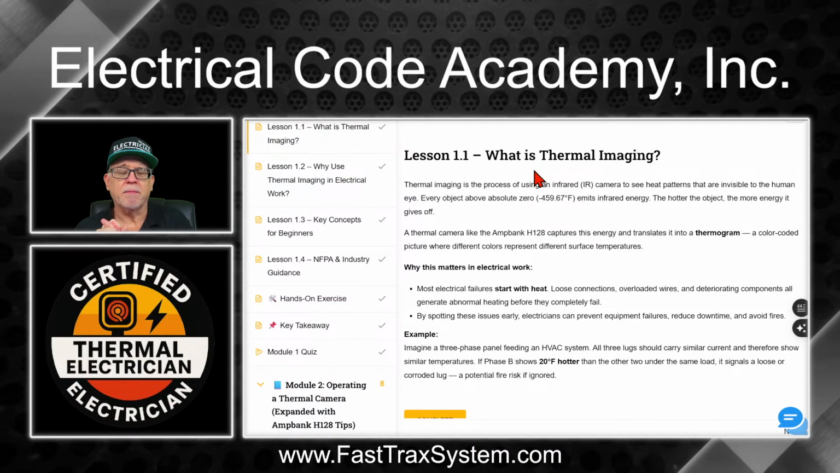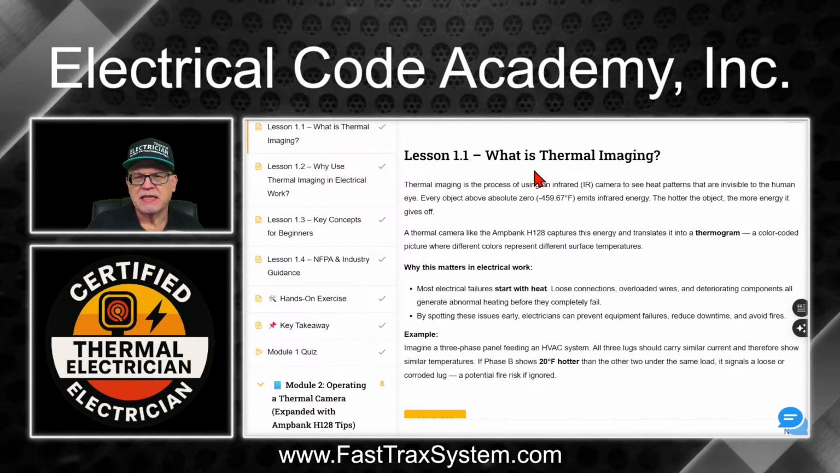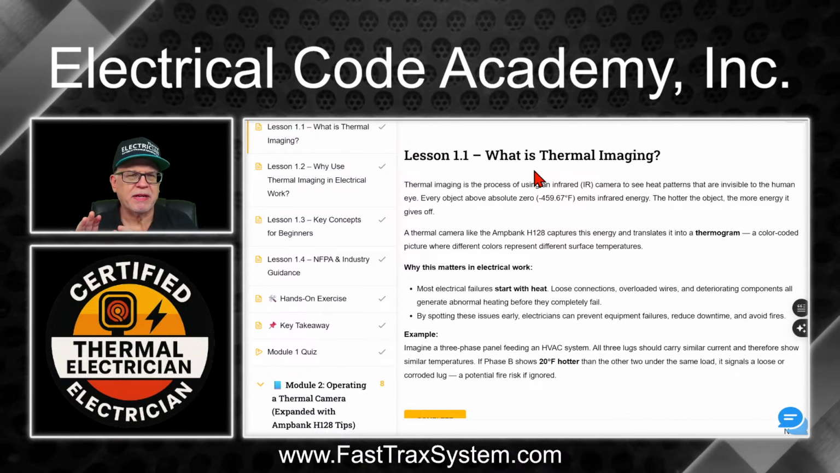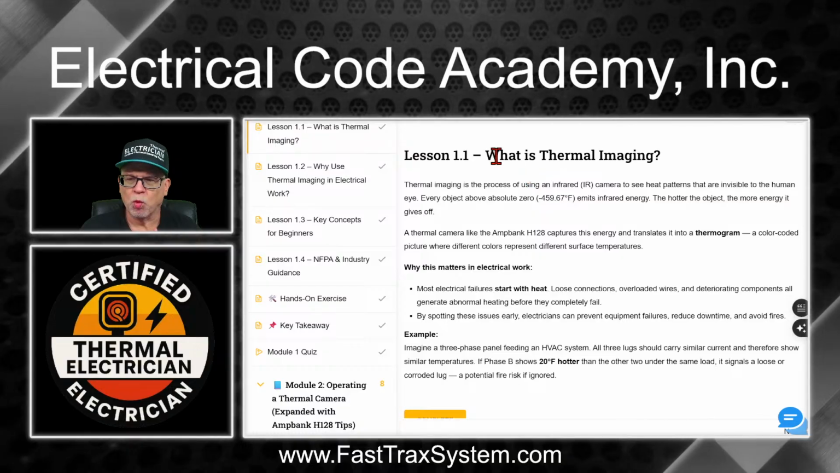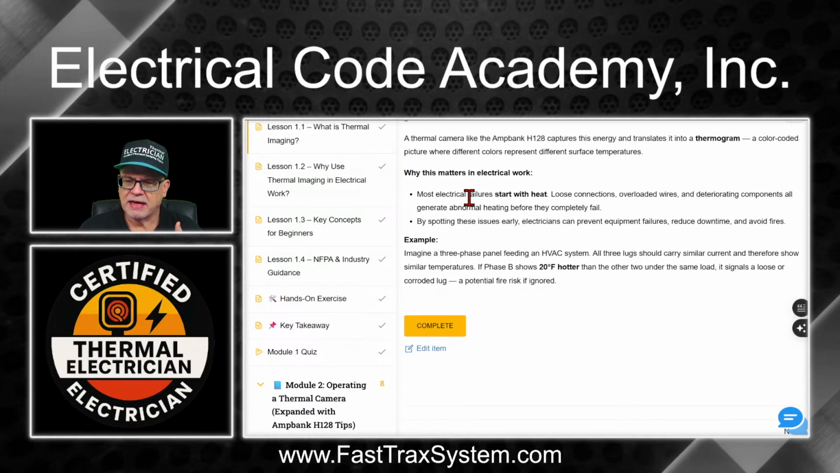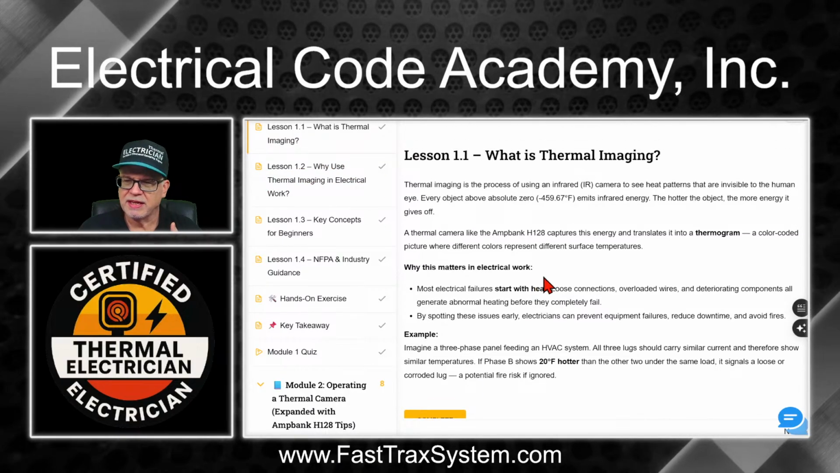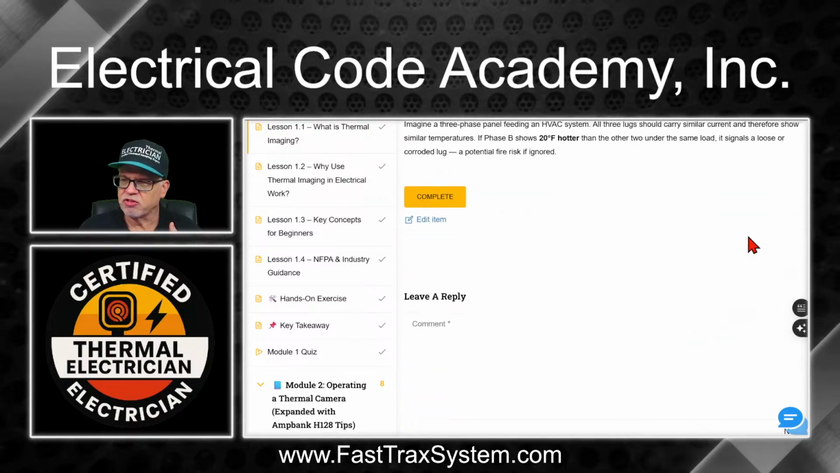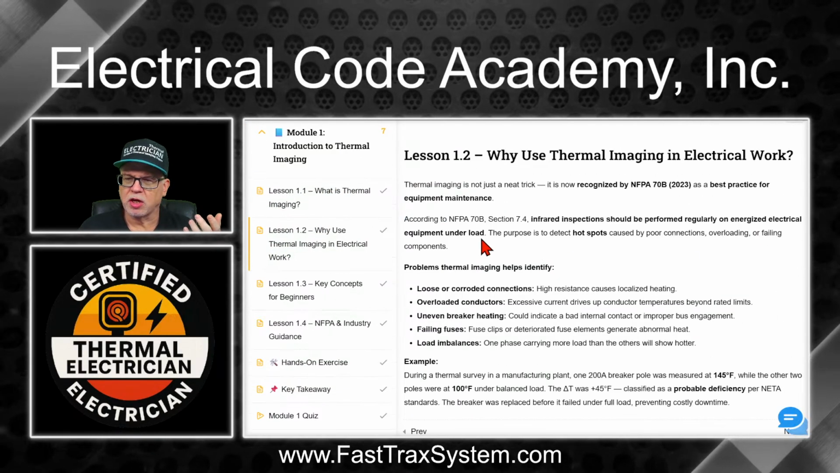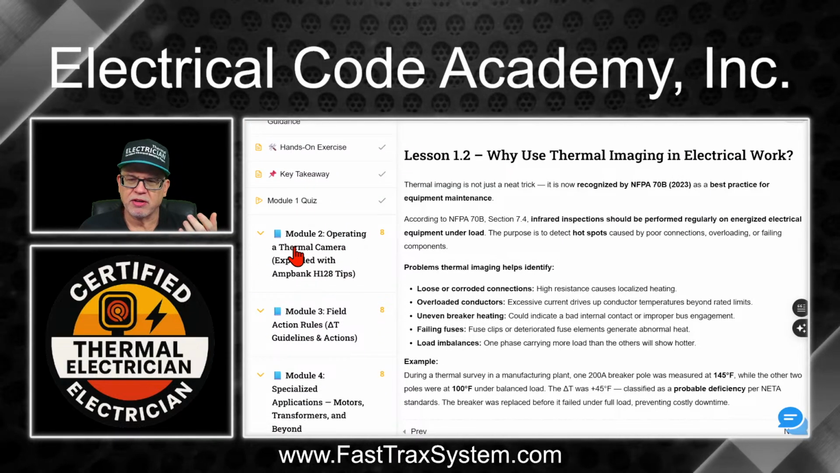Now, this is broken down in very easy to understand bite-sized pieces because I think that's really important when you're trying to hammer home some important topics that you absorb these topics, like what is thermal imaging? And we go over it, we talk about it. You can hit complete, it'll just check it off over here, but you don't have to hit complete if you don't want. And then you can just go on to the next unit. And then, so that's 1.1. And here we'll click on, here's 1.2, why use thermal imaging in electrical work? And you go on down and you'll see there's other modules.